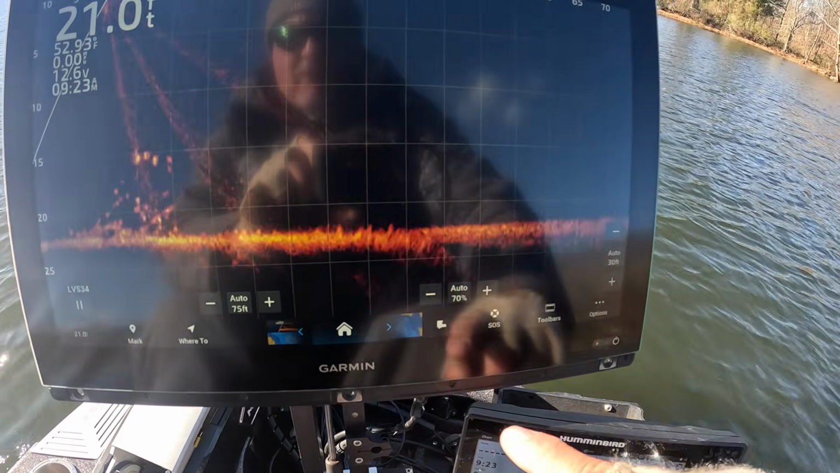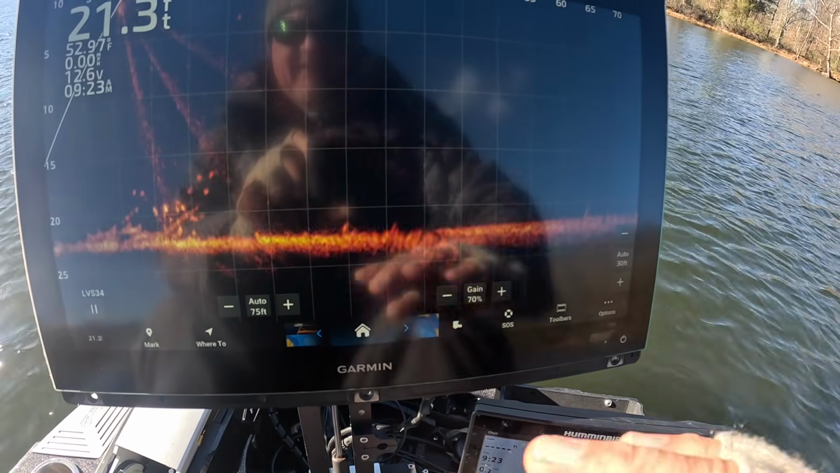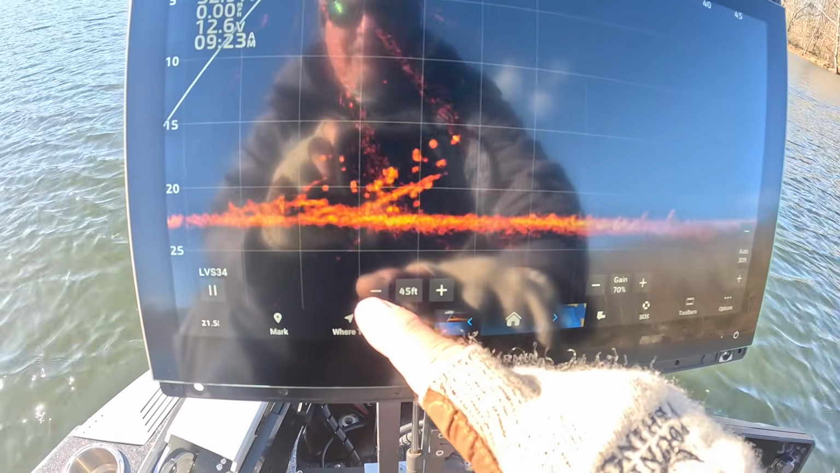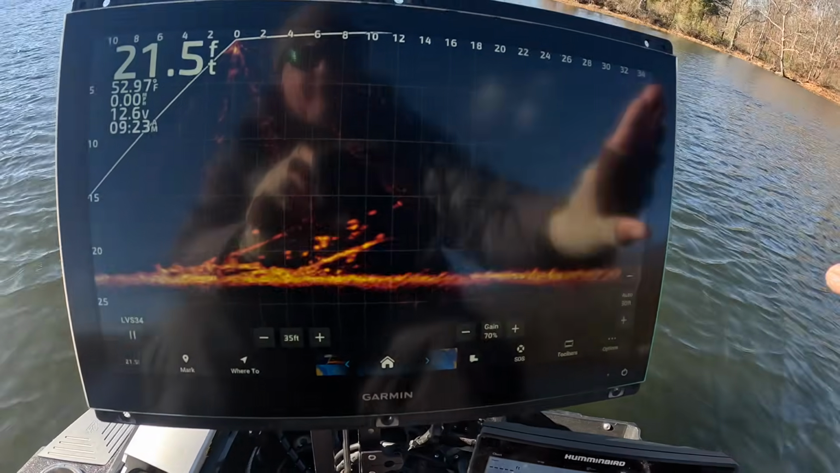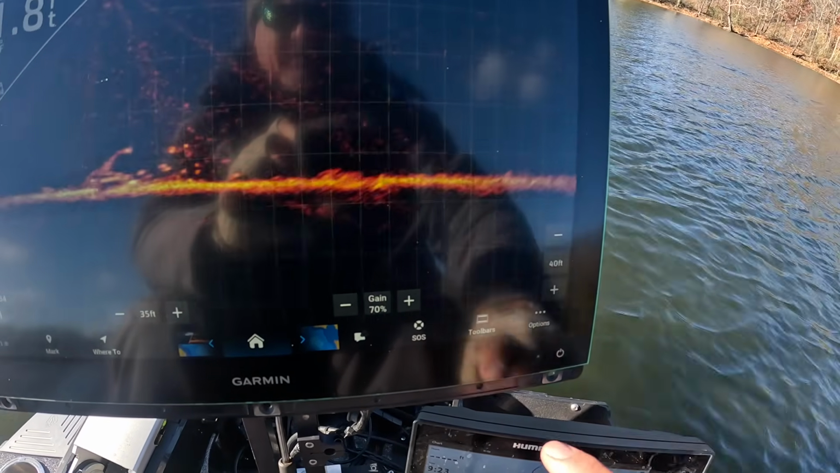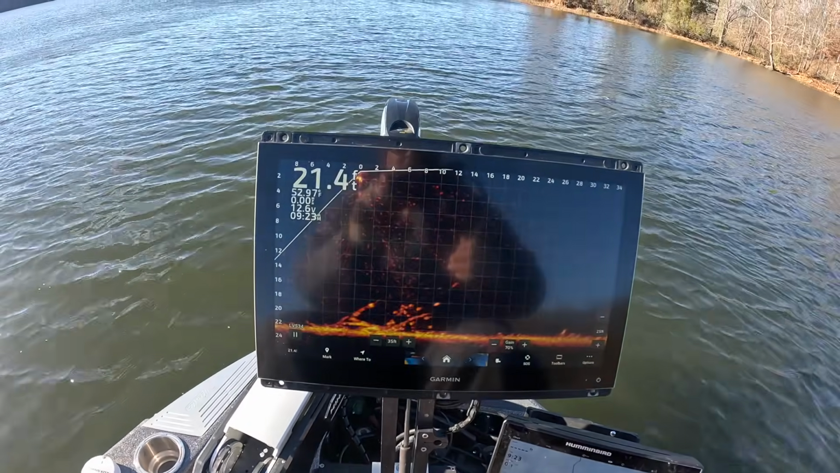I'm going to take everything out of auto. So right now my gain is at 70%, so I'm going to keep it at 70 because it's telling me that's probably ideal. I'm going to go ahead and bring this back to 35, which is typically my forward view length, and then my down view on my home light typically is 25. Right there. All right, so that's your starting point right there.